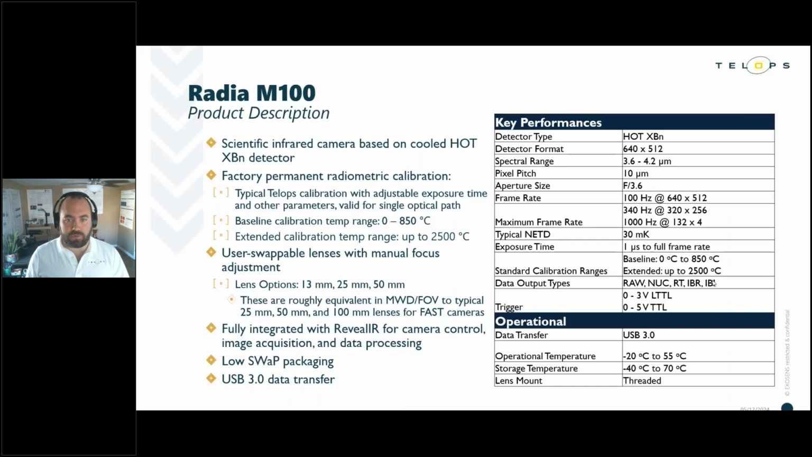All right, so this slide shows the main specs of the Radia M100. We have a 640 by 512 XPN detector array, which has a 10 micron pixel pitch and is sensitive over this 3.6 to 4.2 micron midwave spectral band. So it's a smaller spectral band than the traditional midwave 3 to 5 band, but this does allow us to offer this baseline calibration from 0 to 850C.